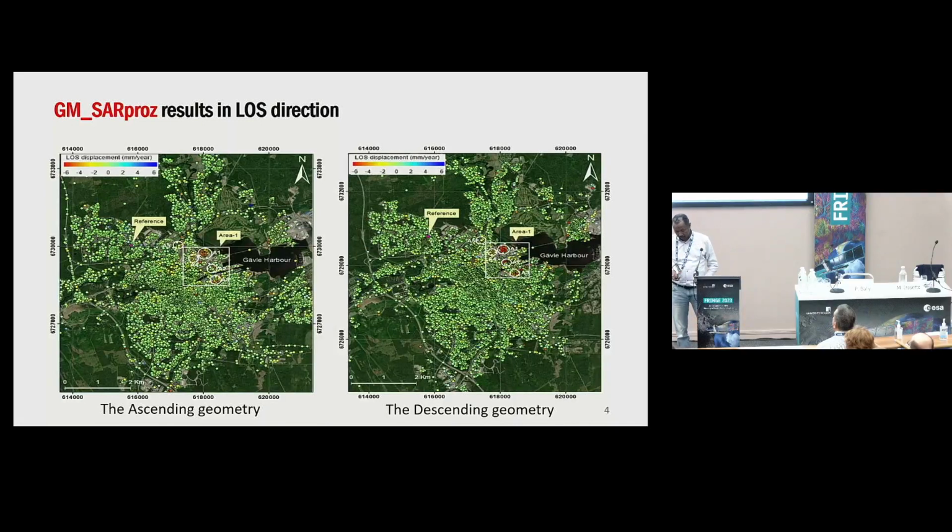And actually, both studies agreed with each other, and they show similar localization of deformation in certain places, pointwise and area-wise. The subsidence rate goes to 6 millimeter per year in both studies, I mean in the ascending and the descending one.